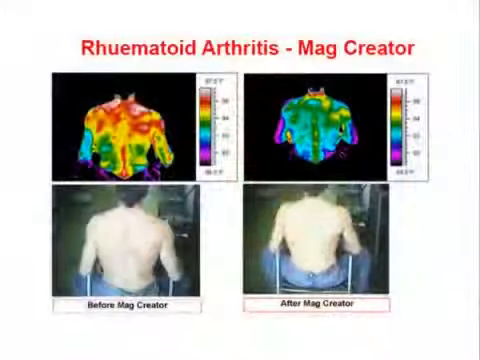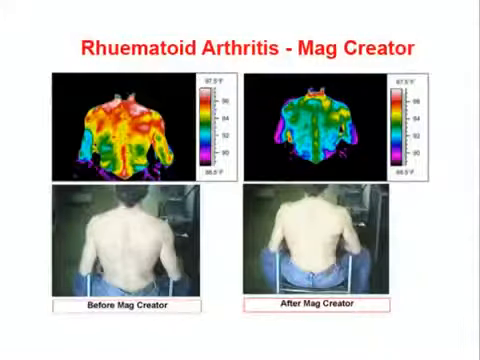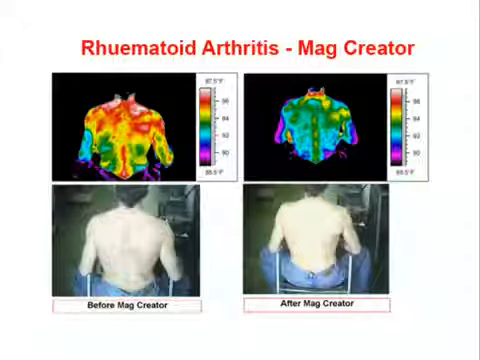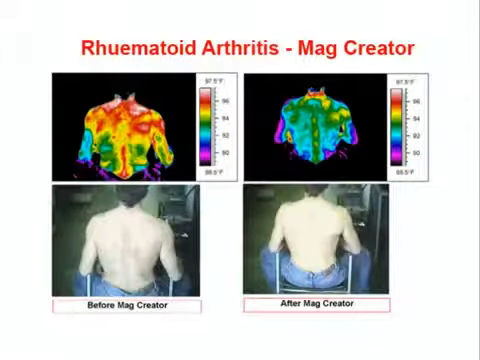This guy here has rheumatoid arthritis, and you can see in the image on the left-hand side. Now you guys have seen this again, but the idea is using this as opposed to something that's going to deal with his symptoms. Even the backs of his arms are different temperatures. So I went over there, and he said, listen, I can't work anymore. I got a Nikken consultant to just use a mag crater. They didn't put him on the bed, they just used the mag crater.